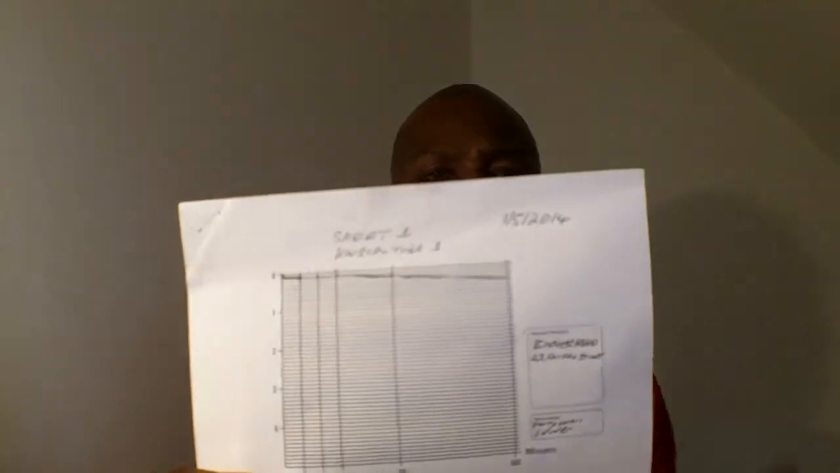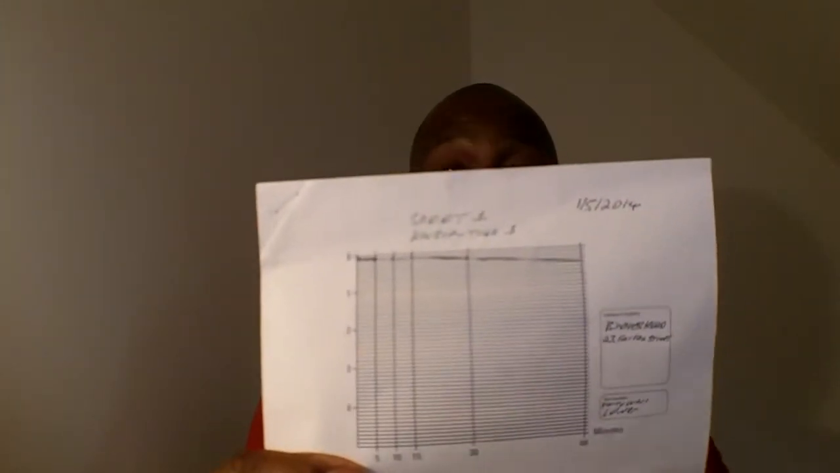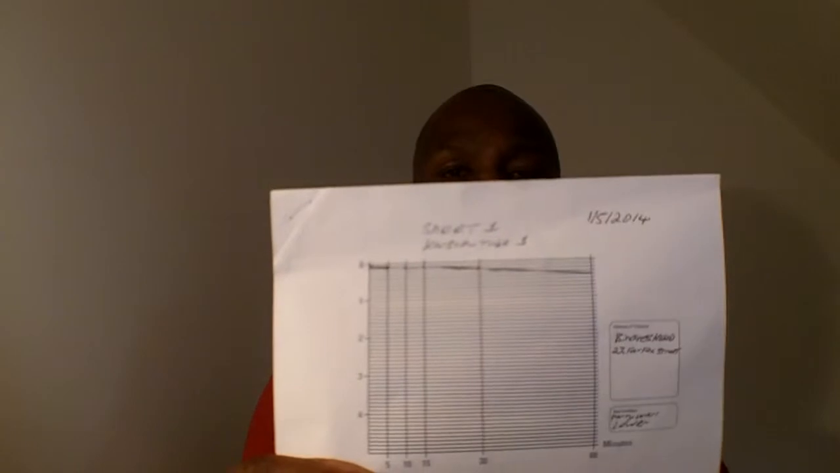So this is sheet number 1, and that was done on the 15th of the 5th, 2014. You can see there that was showing one of the areas on the carstone tube where the water was penetrating the brickwork, and as you work your way along, you can see that over a period of an hour there was more water being absorbed into the brickwork. So that was area number 1.